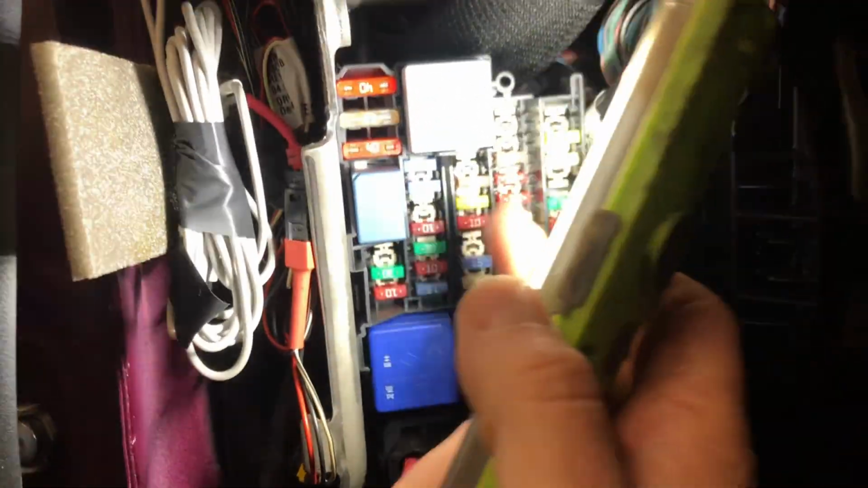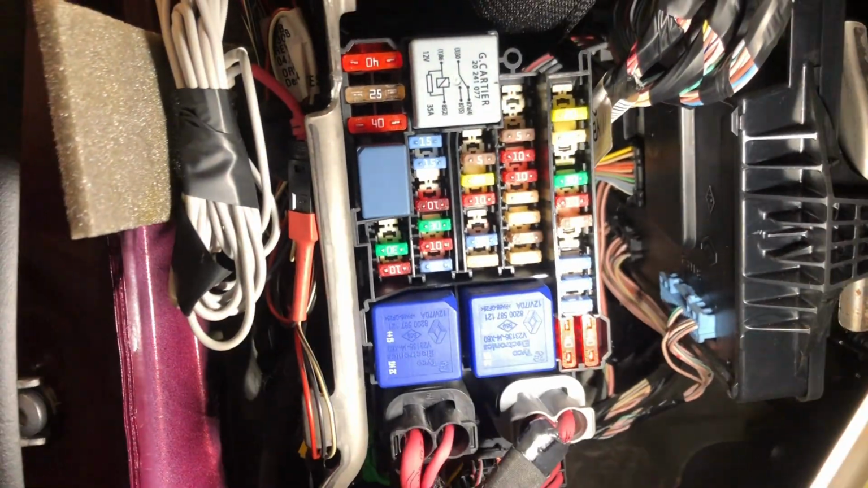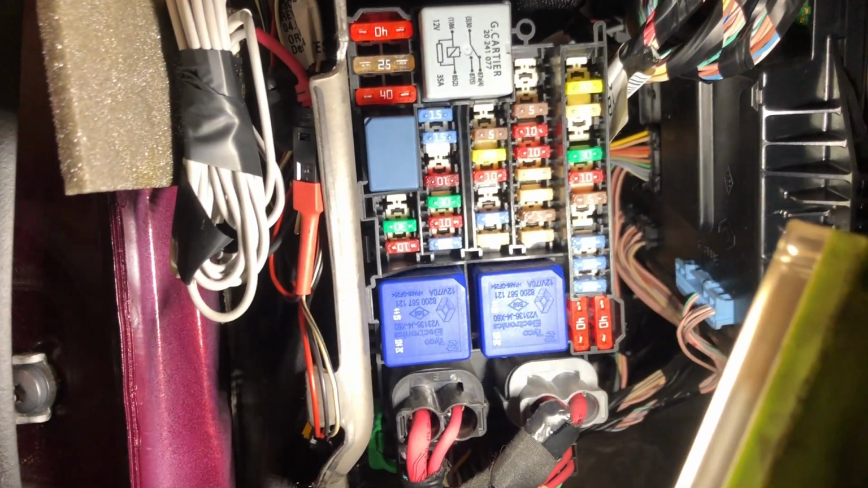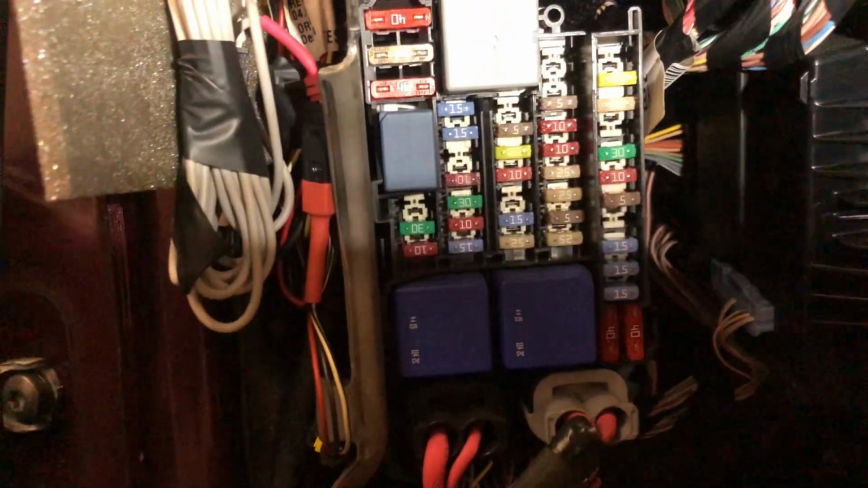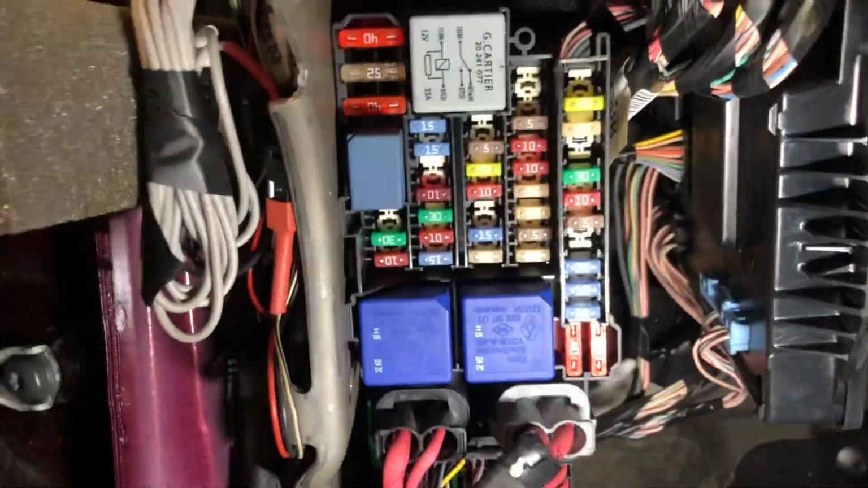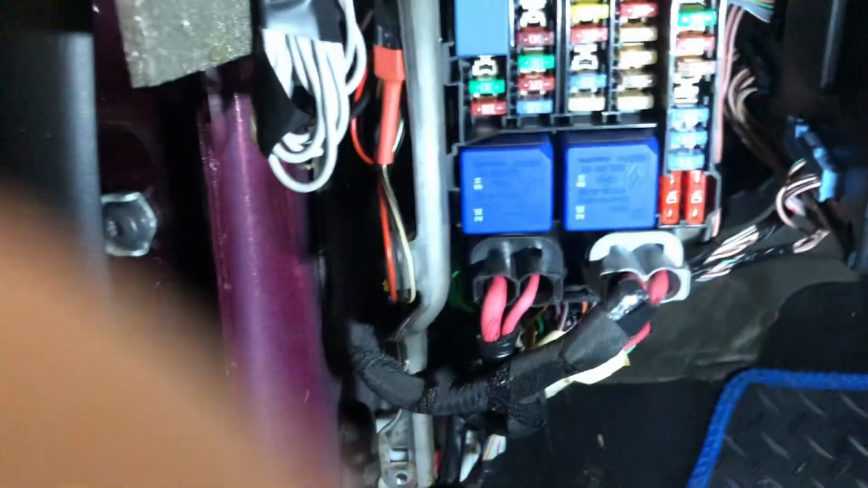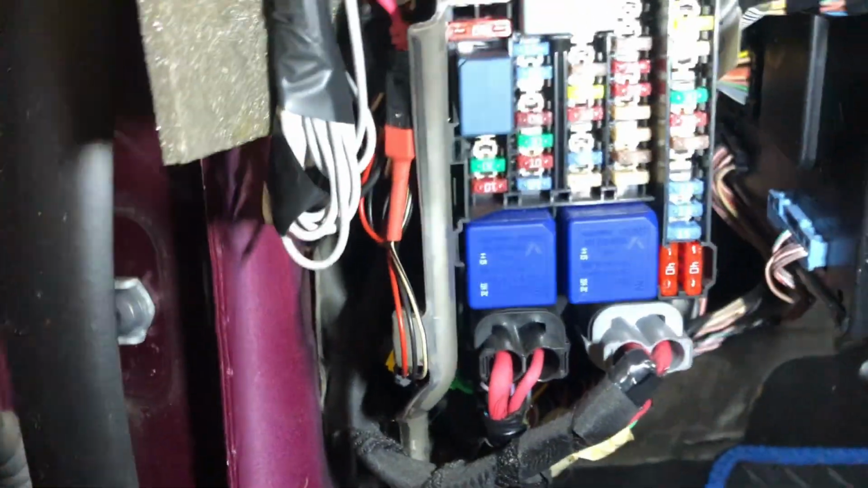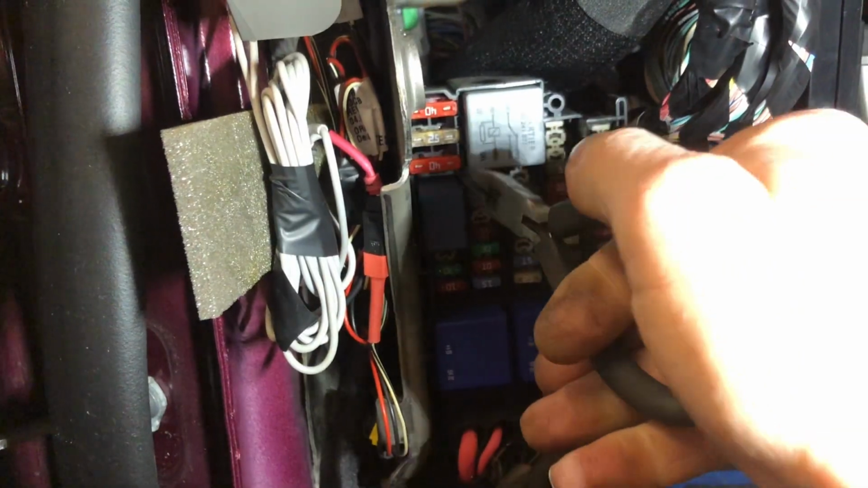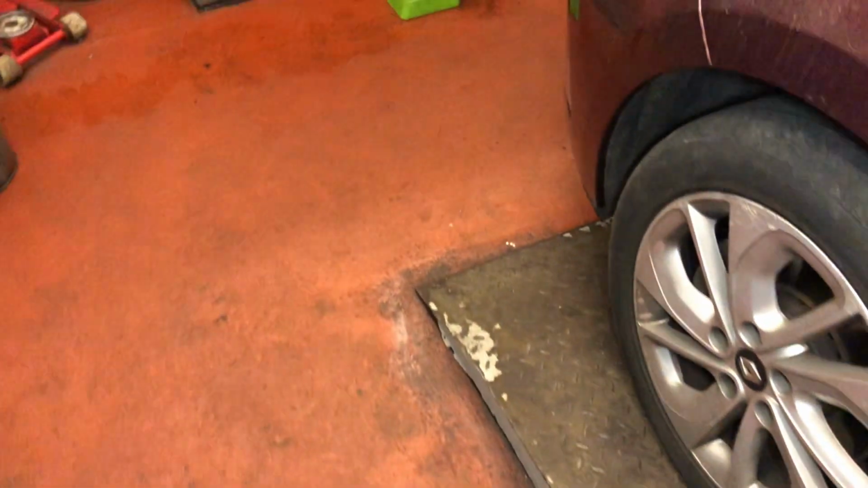Now there's plenty of other tools where you can measure the current going through the fuse, but I'm going to keep this simple and just use simple tools that most people have got kicking about. On a closer inspection, I took the wrong fuse out. I should have taken the third one down out. So holding my torch like so, with the pliers again, I'm going to take the correct fuse out, which according to Autodata is for the heater. And let's check the current again.